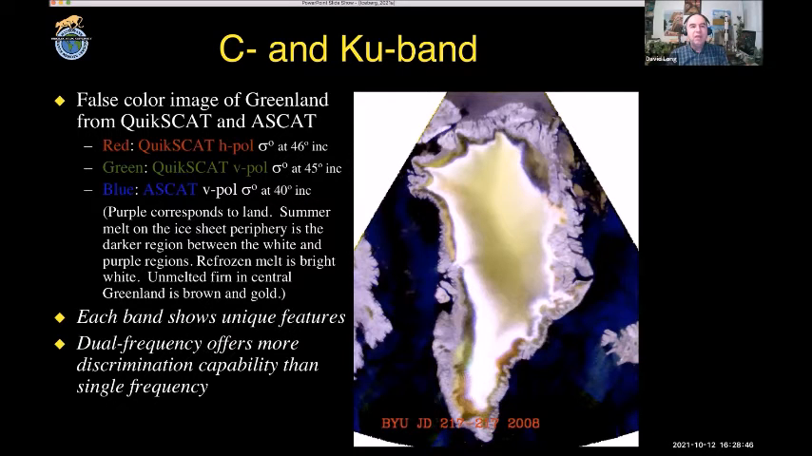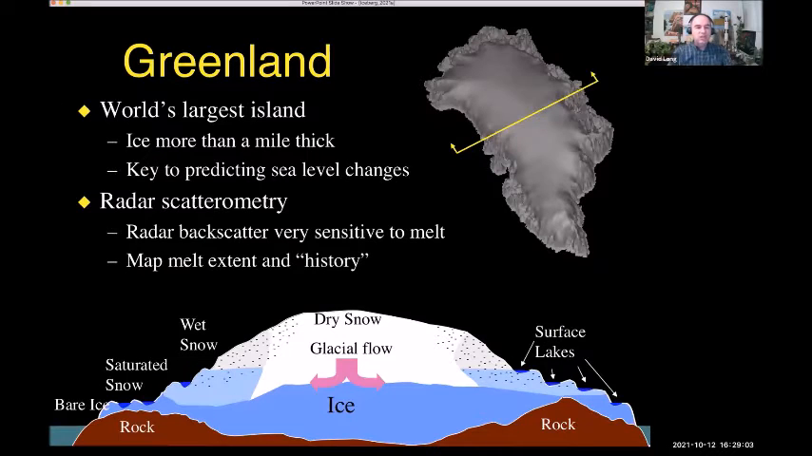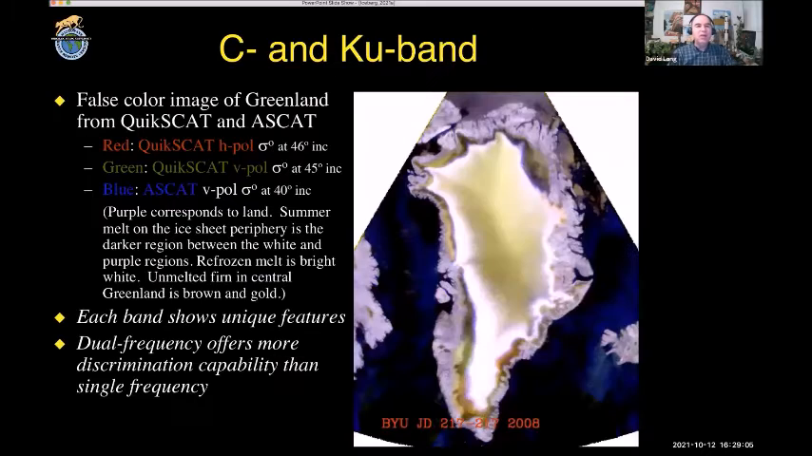Around the edge, you can see a darker band. This is where the snow has melted into ice, and it shows where the bare ice region is. In fact, by looking very carefully at the temporal evolution of the backscatter, we can map the different regimes we see here in this profile.